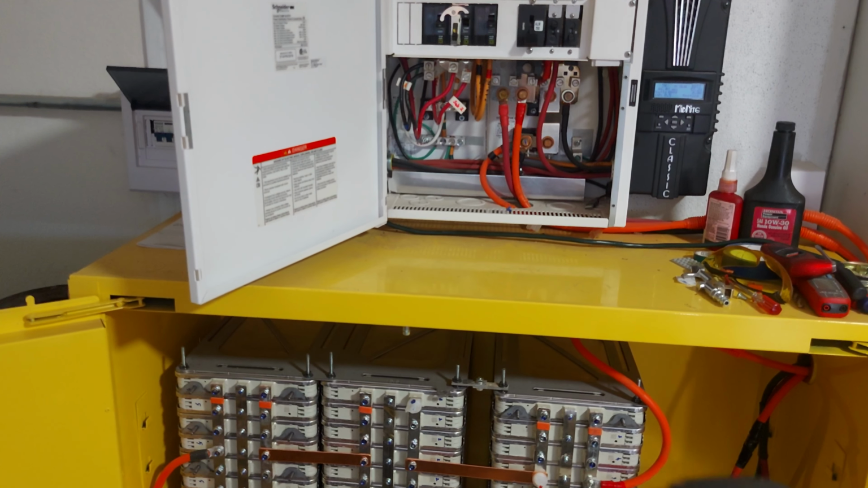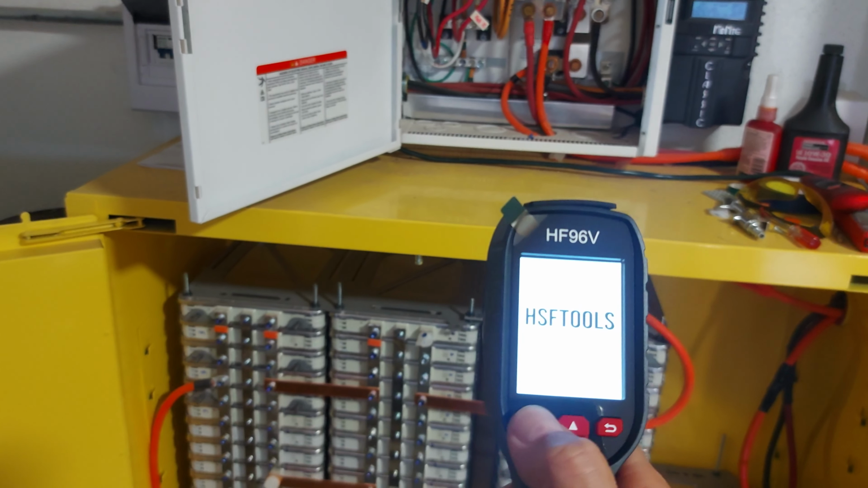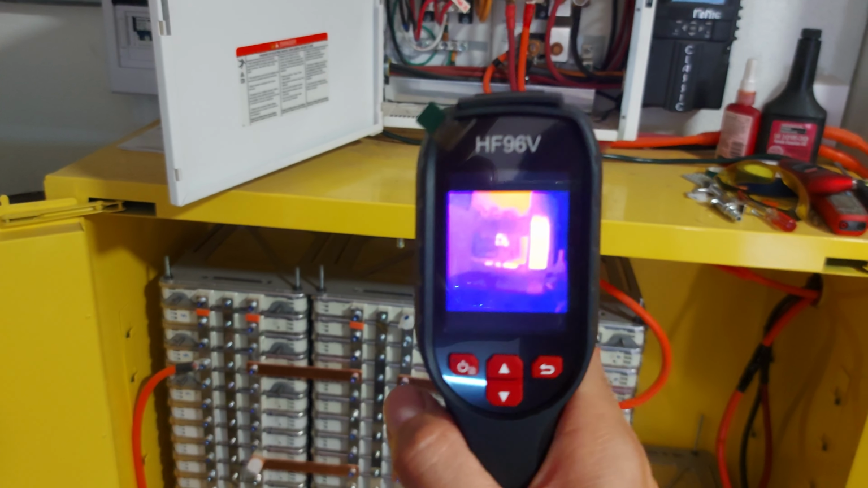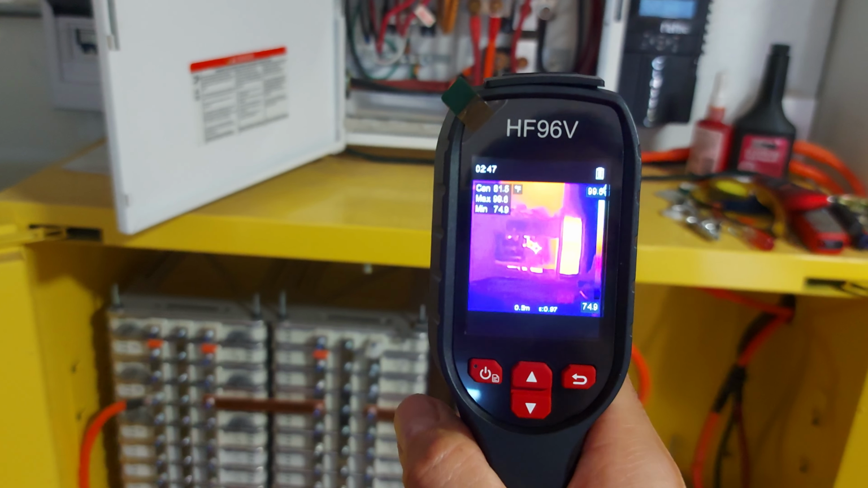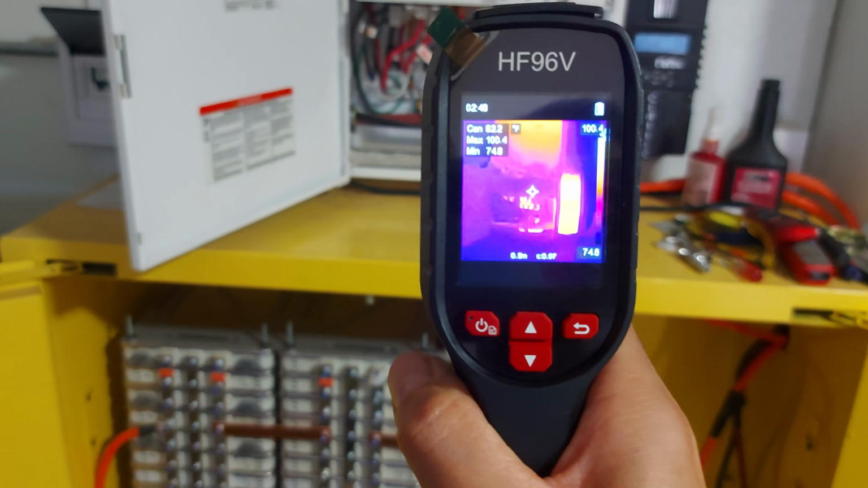So basically I just bought it for checking my wires and my electronics and stuff like that. As you can see, you press the power button, hold it, and then it comes on, and right away it shows you an image, because they have two cameras, the regular camera to get the image, and then a thermal camera to check the temperatures.